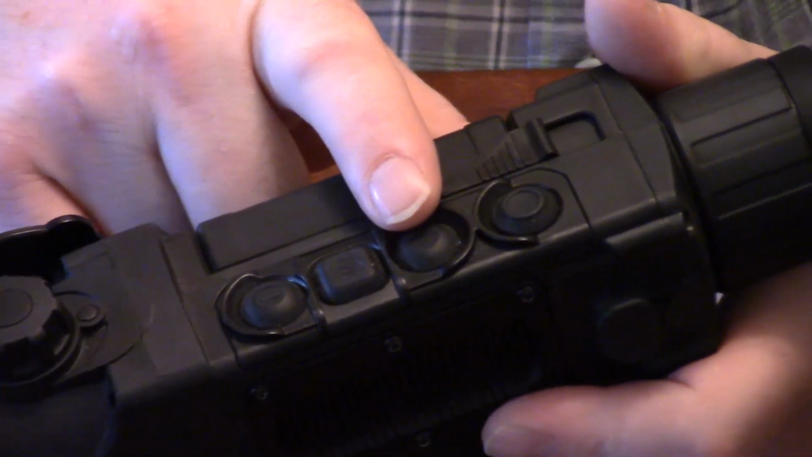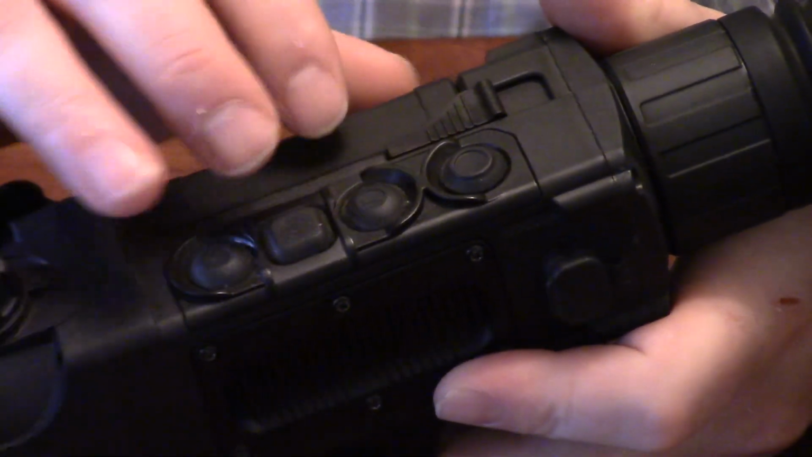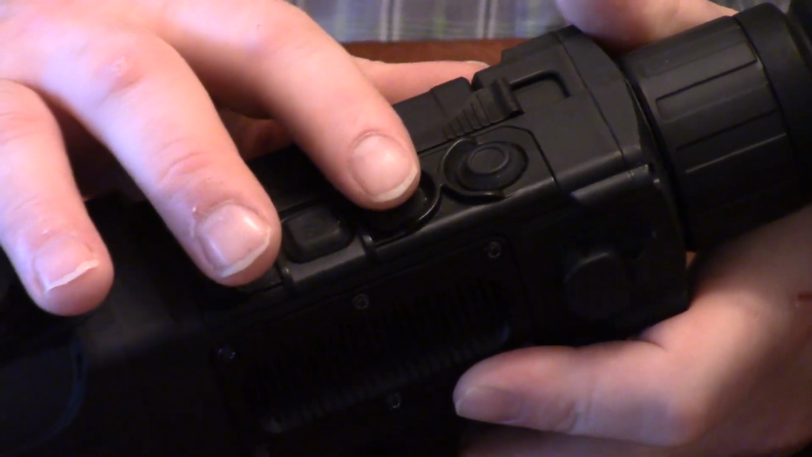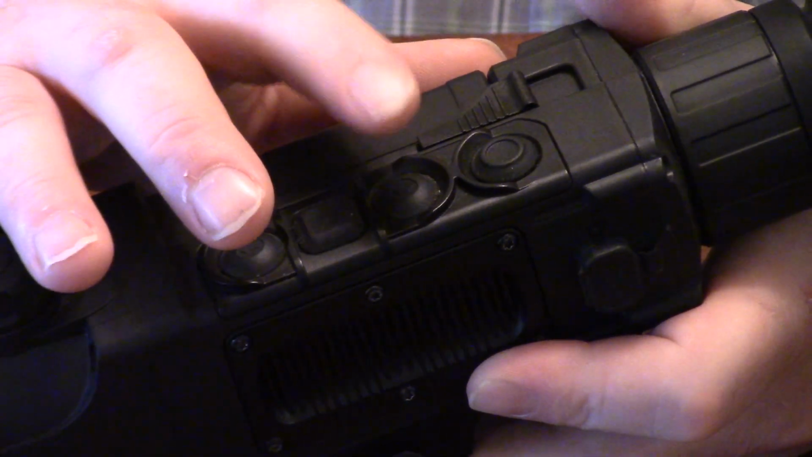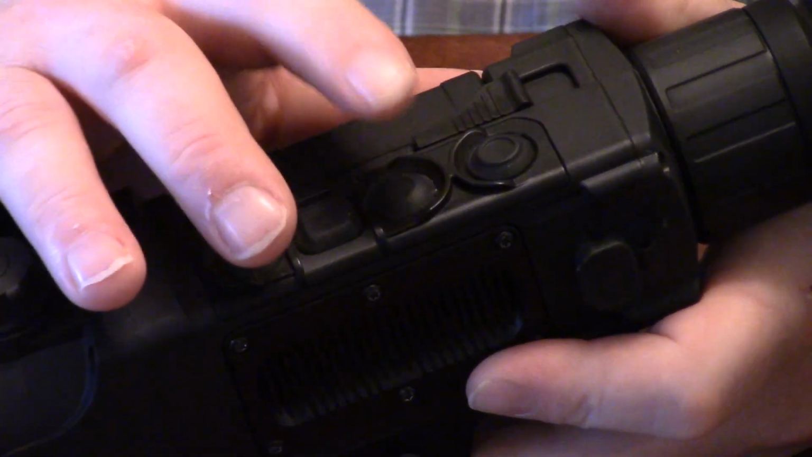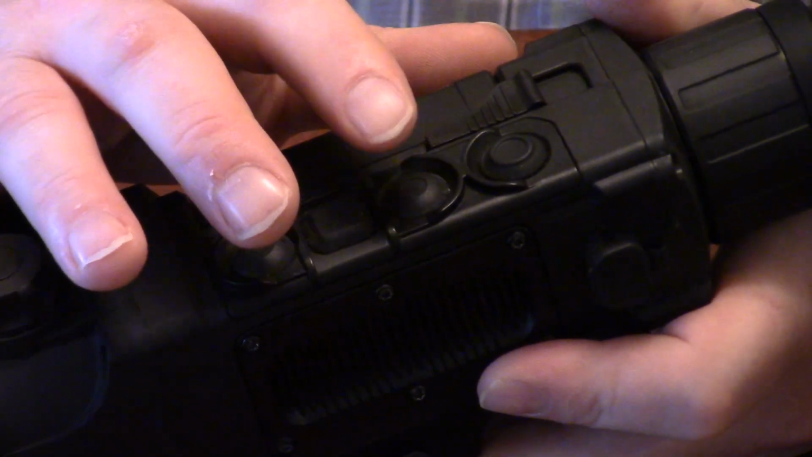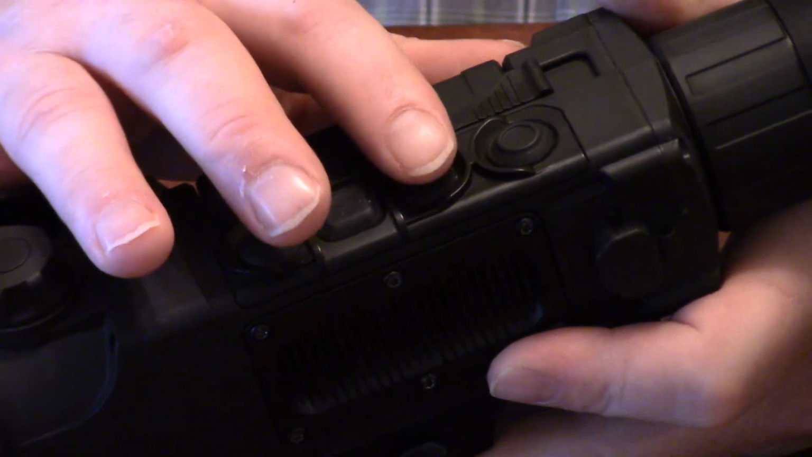This is going to be your power button, so a short tap on that is going to perform a zoom function. Typically, this is an XP50 unit, it's going to be at 1.6 magnification. A tap on that is going to double you to 3.2, another one 6.4, another one 12.8, and then another one is going to bring you right back down to 1.6 if you're in the main menu. A long press on that is going to bring your PIP function up, and then your taps are going to only change magnification in the PIP window.